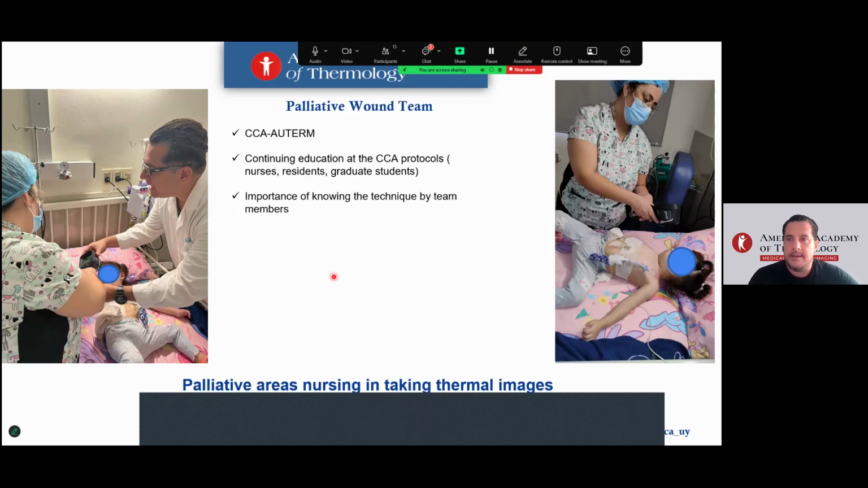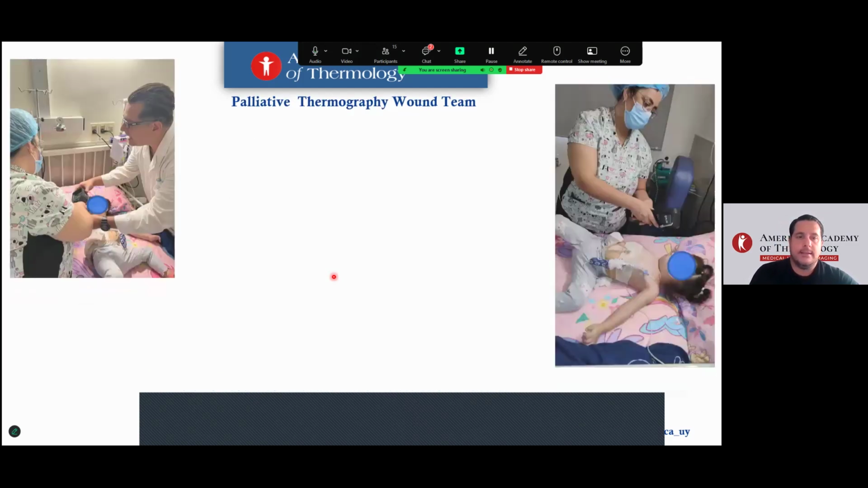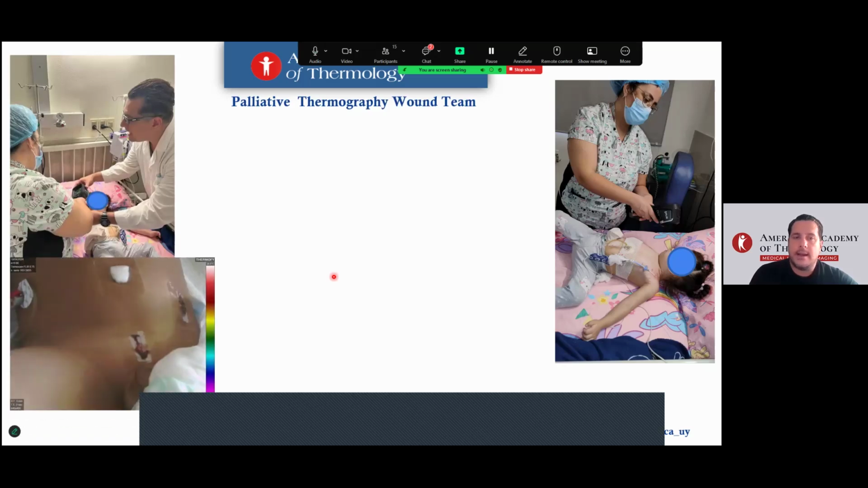Look at that, my nurses team acquiring images from the patient with follow-up, acquiring critical images for decisions by the rest of the pediatric team about these patients.